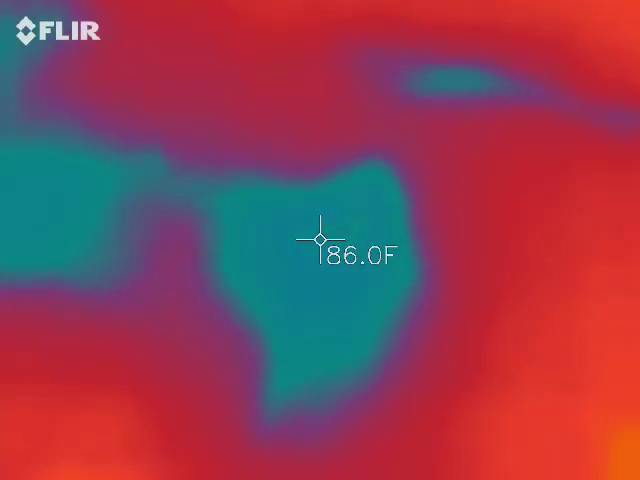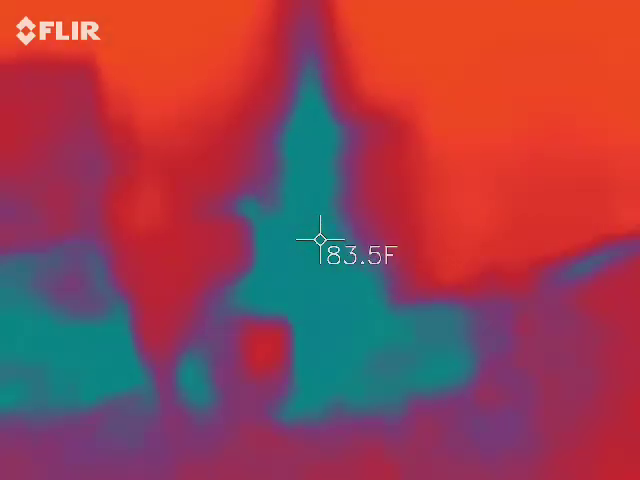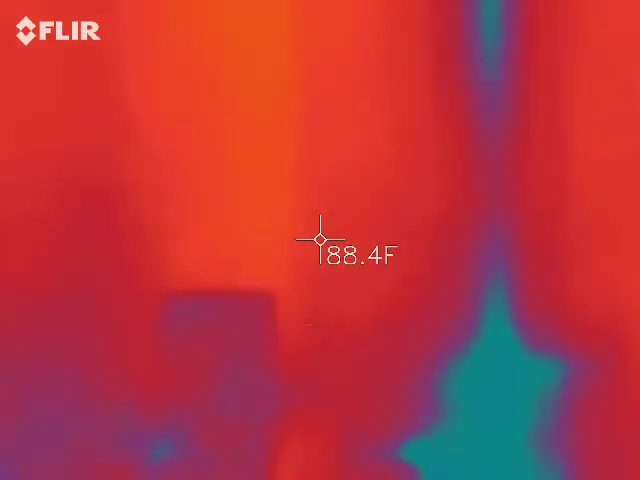See, right in here is about 85 degrees. Flip against that right there. That's from the propane. This whole area right here is cold. This whole area right here is about 84 degrees. 37, that's not a big difference.